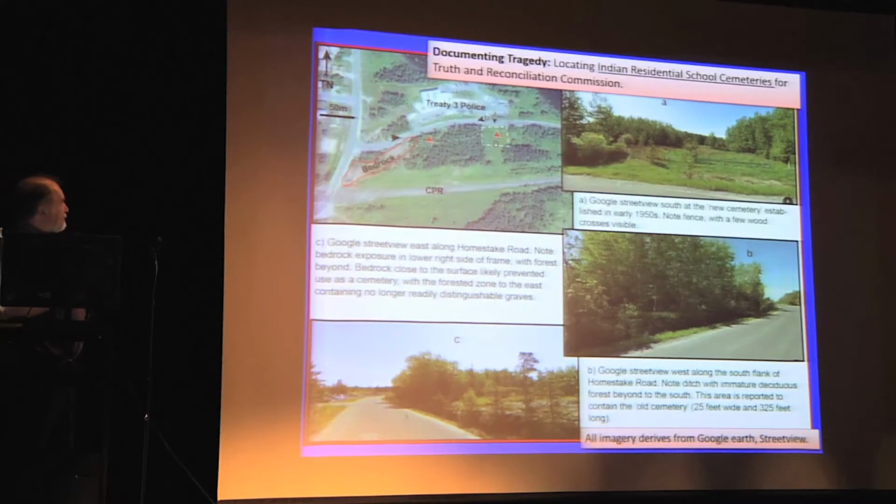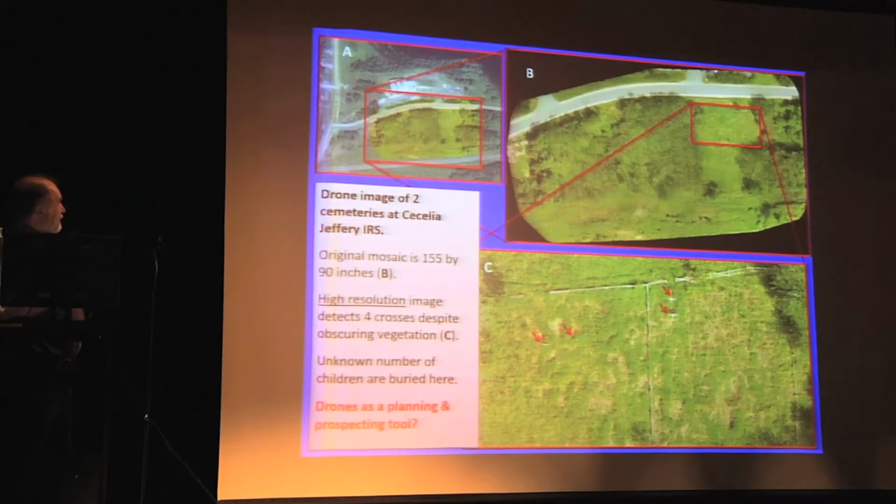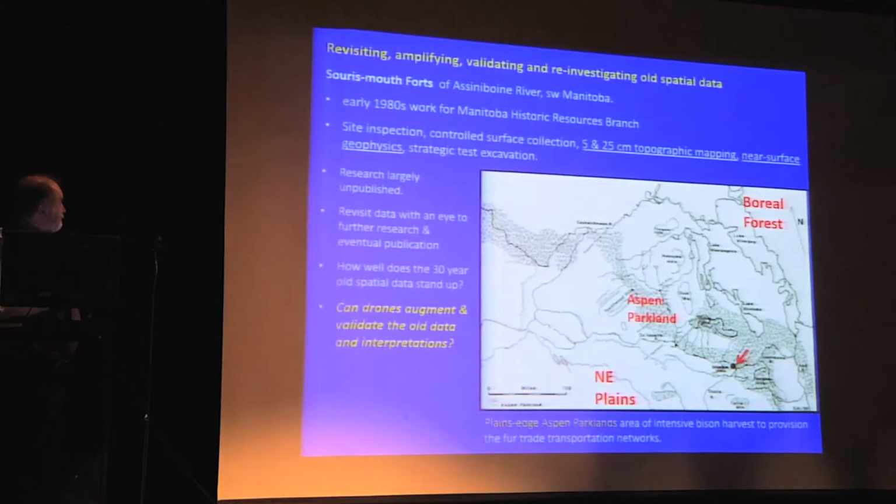So this past spring, I flew the site again with the drone, and here is the overview area. Here it is blown up a bit, and then this particular cemetery blown up even more. And lo and behold, we can start to see some of the extant features of the cemetery visible from 40 meters in the air. Very important as a planning and prospecting tool for the preliminary rounds of site documentation.